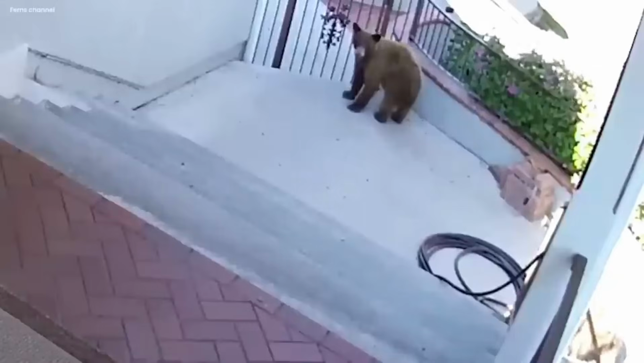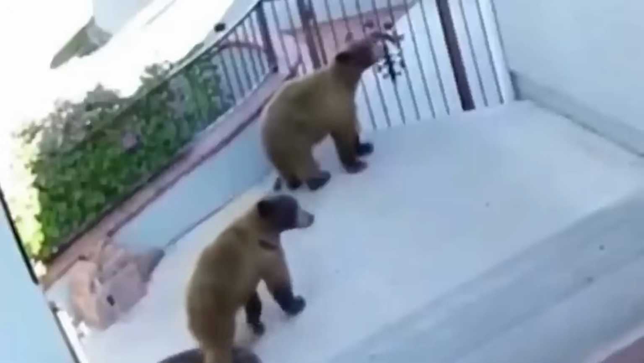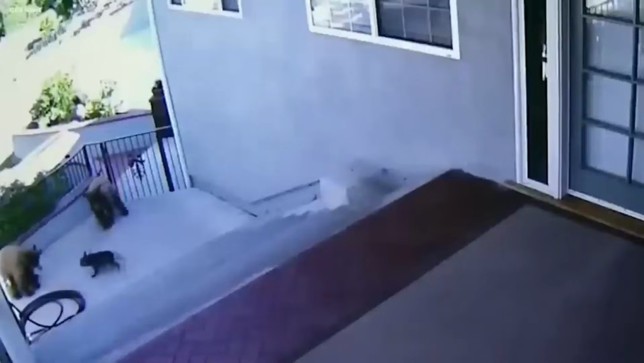Outside, there were strange visitors near the house. Massive bears, formidable and curious, loitered with an air of uncertainty. The world held its breath as the fearless bulldog confronted these intimidating intruders.